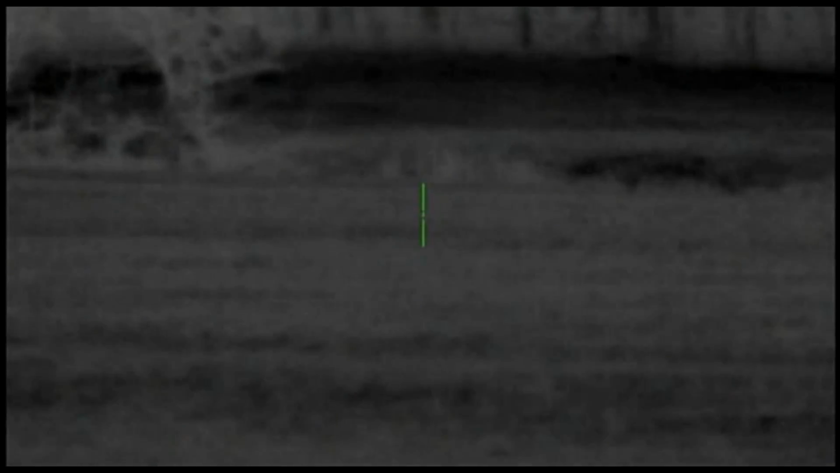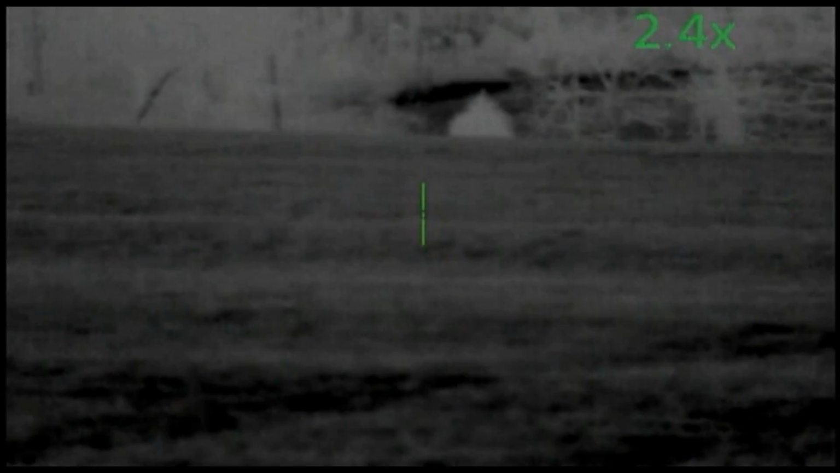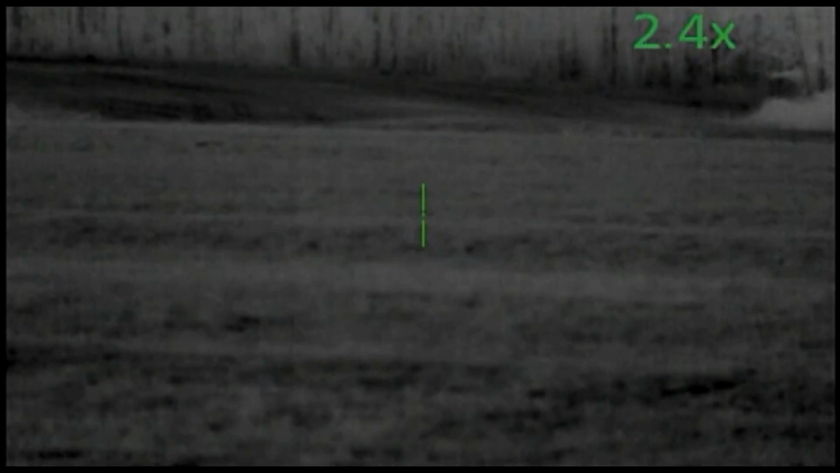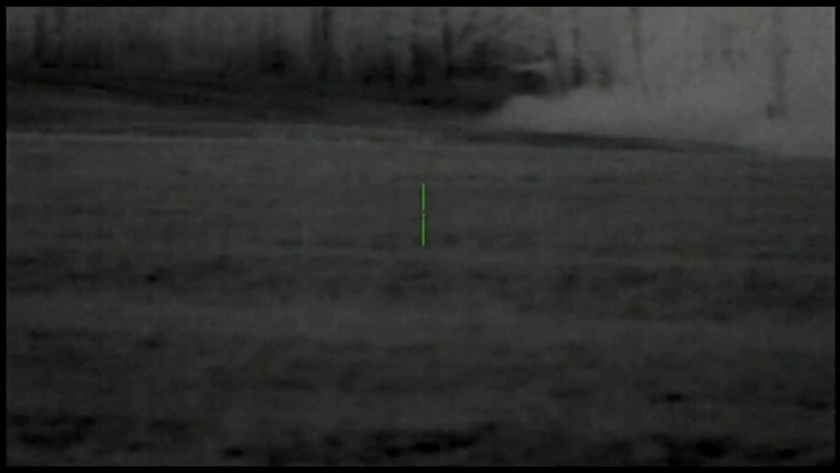Biggins changed the distress sound on the call again. He's trying anything he can do to make these coyotes check up and get a shot on them. At this point, the boys know that there's 2 coyotes working their way around, kind of working the wind.